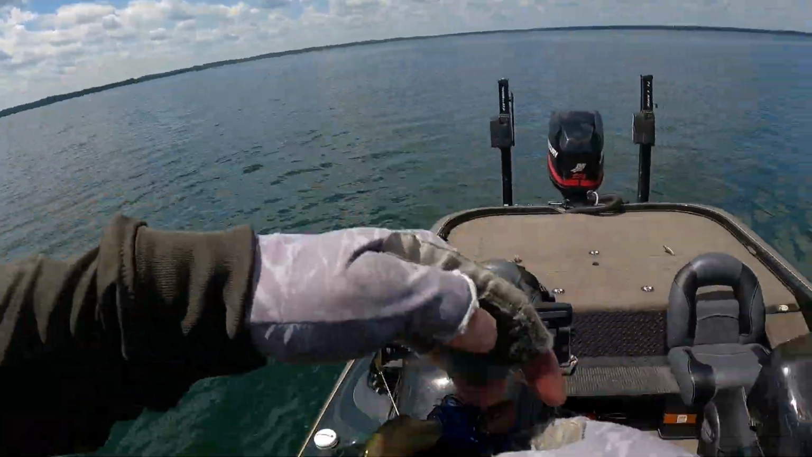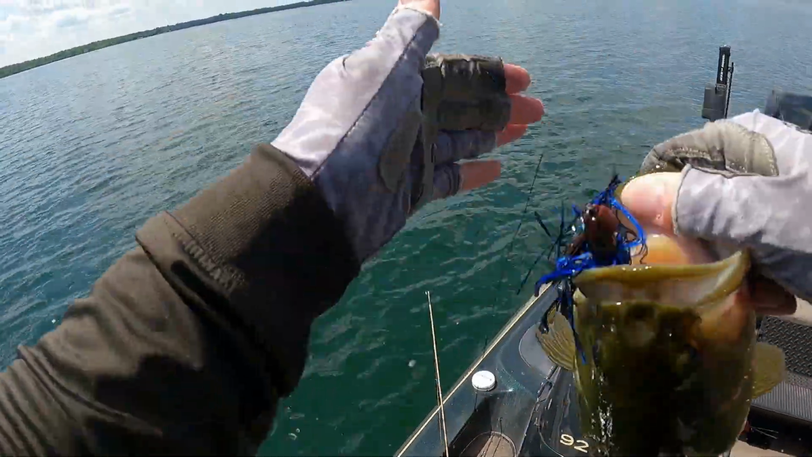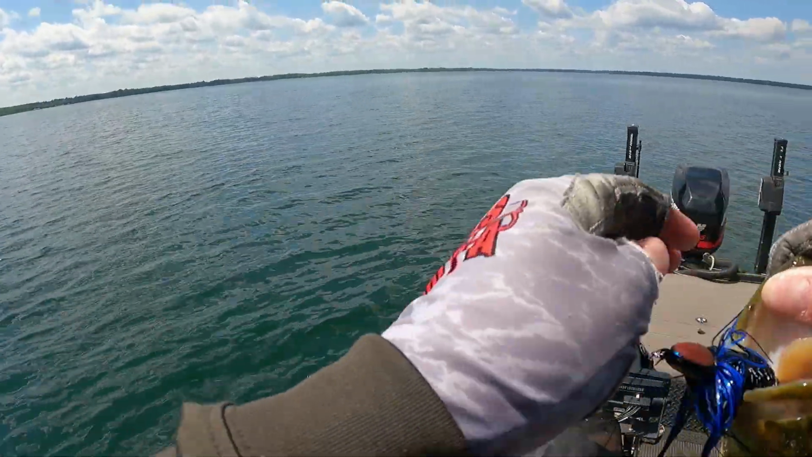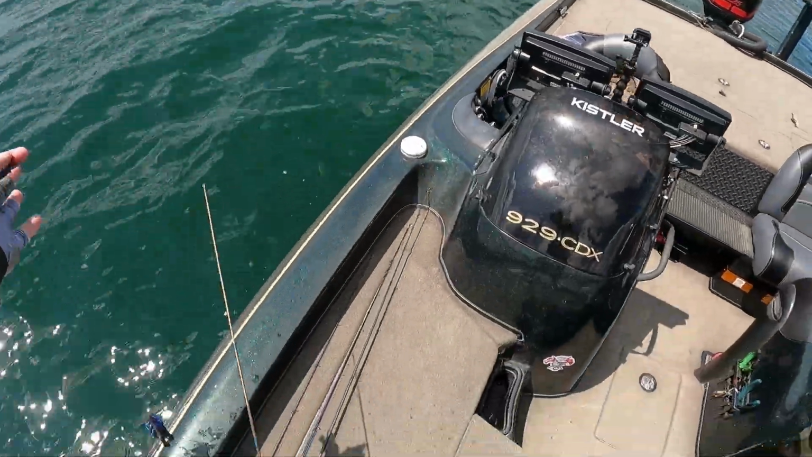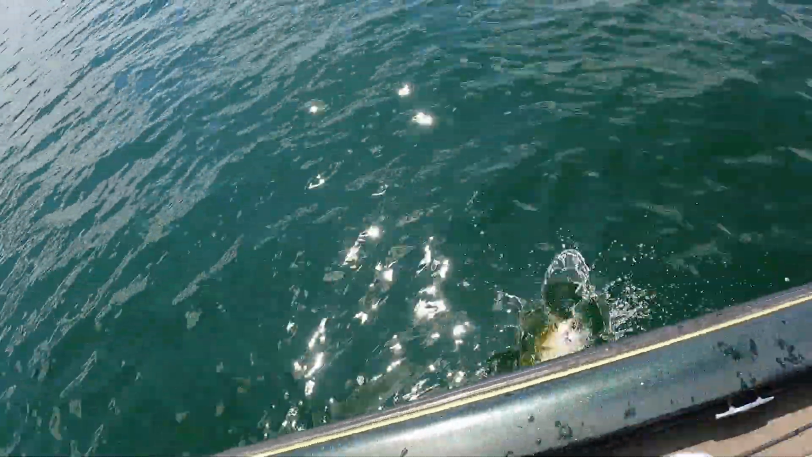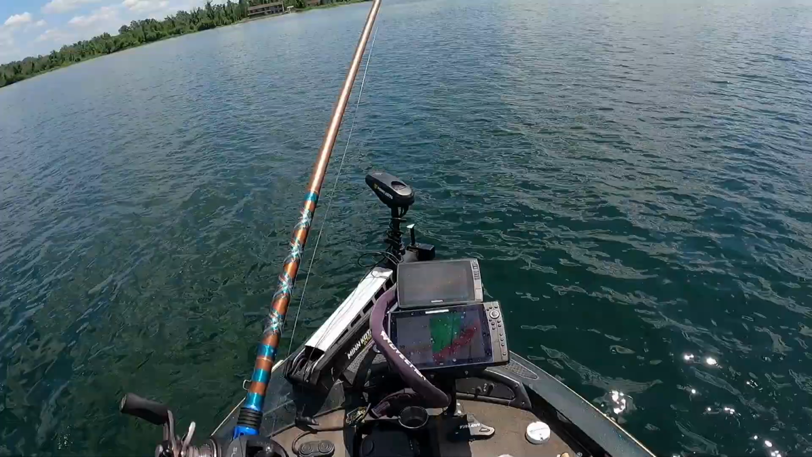Ooh, this fish needs to eat a little bit more. Doesn't help. I just took one of his meals away. Let's see here. There we go, real quick. Okay. Not a bad little fish here. Just going on this deep weed line here.